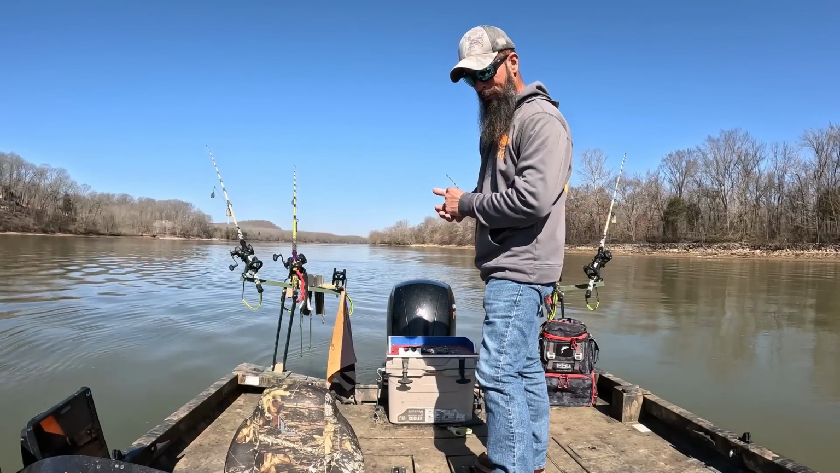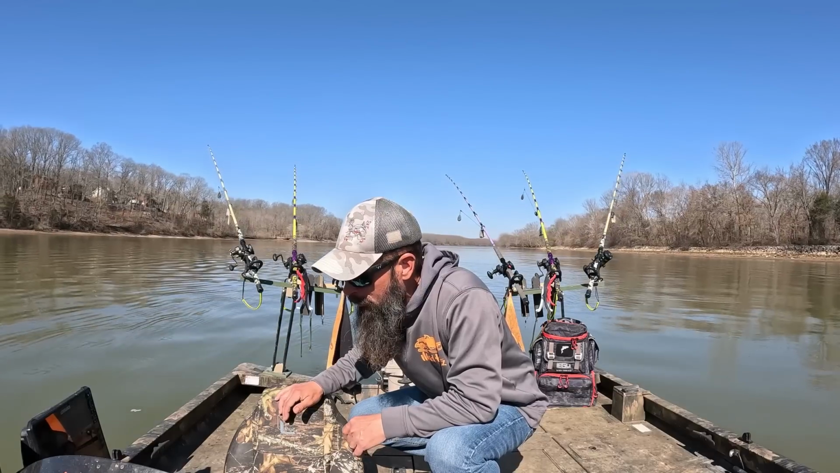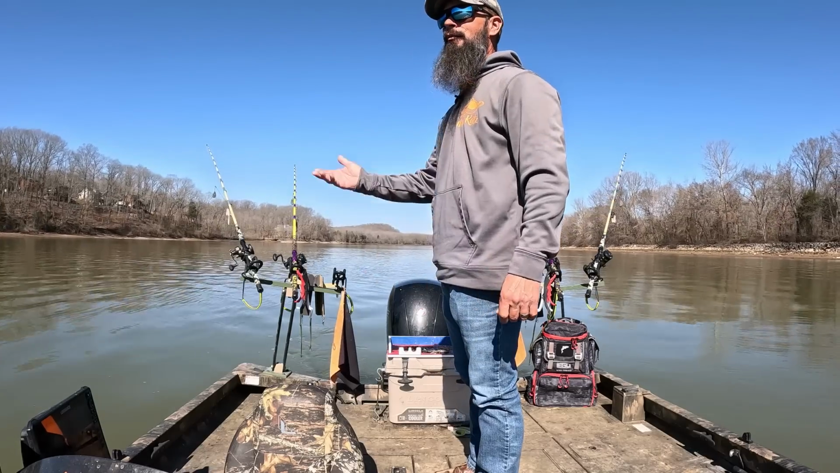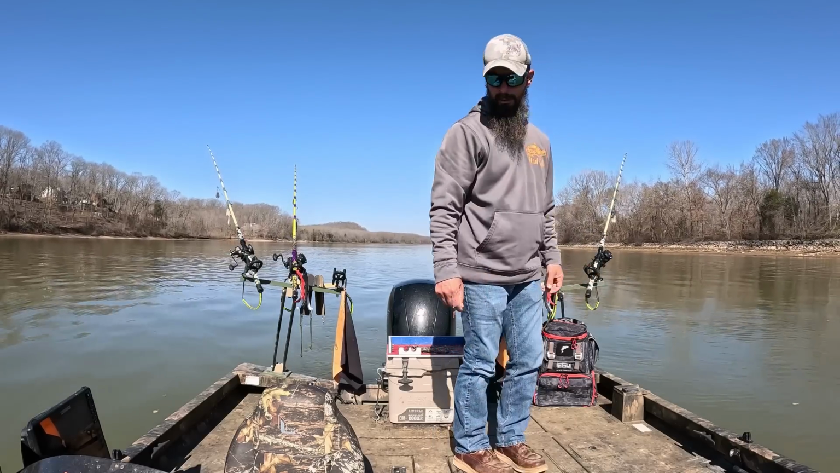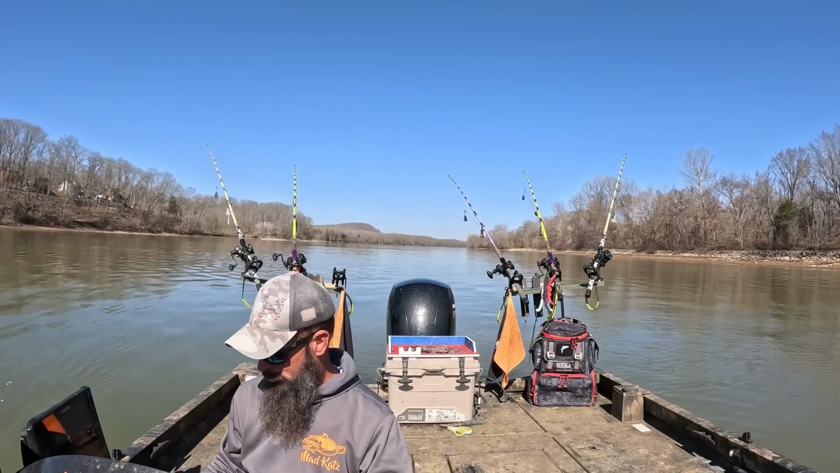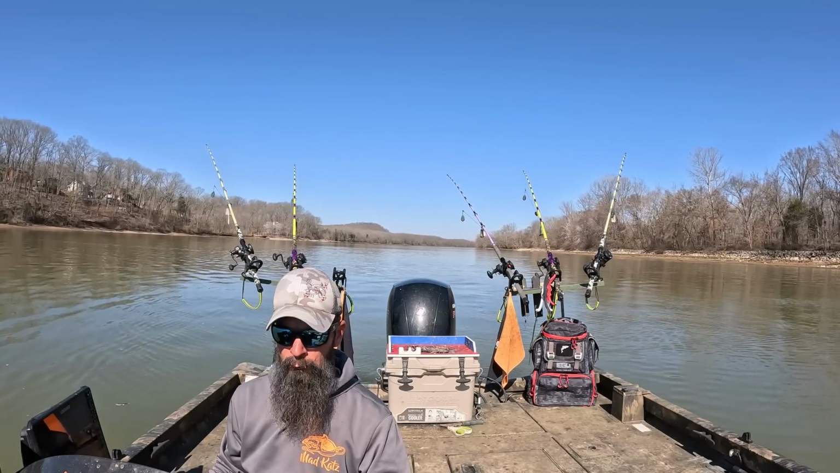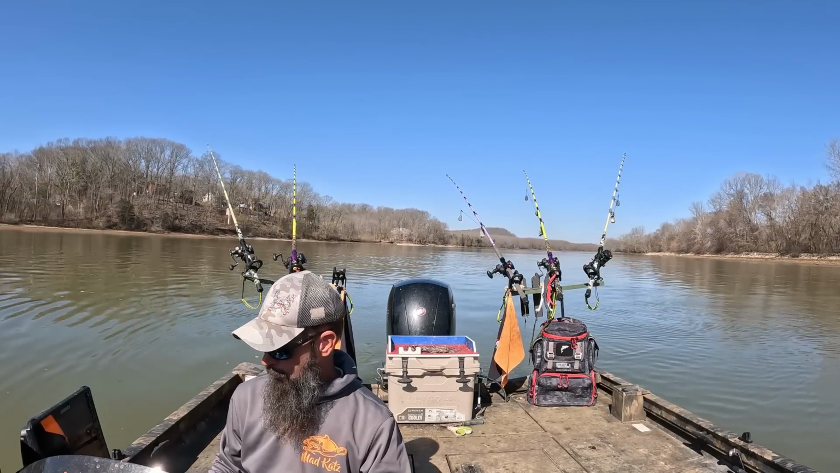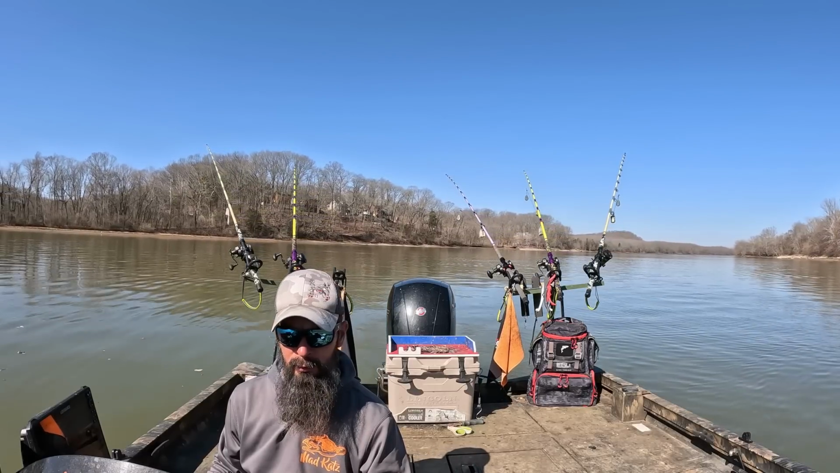Well, let's try this side. I mean, it was just absolutely horrible over there. It was absolutely horrible over there. I mean, couldn't even fish 5 minutes without something getting tangled up in the lines. But I do need to move us over somewhere. I don't want to be on the bottom of the ledge. I want to be fishing. We'll see what's over here on this side of the river.